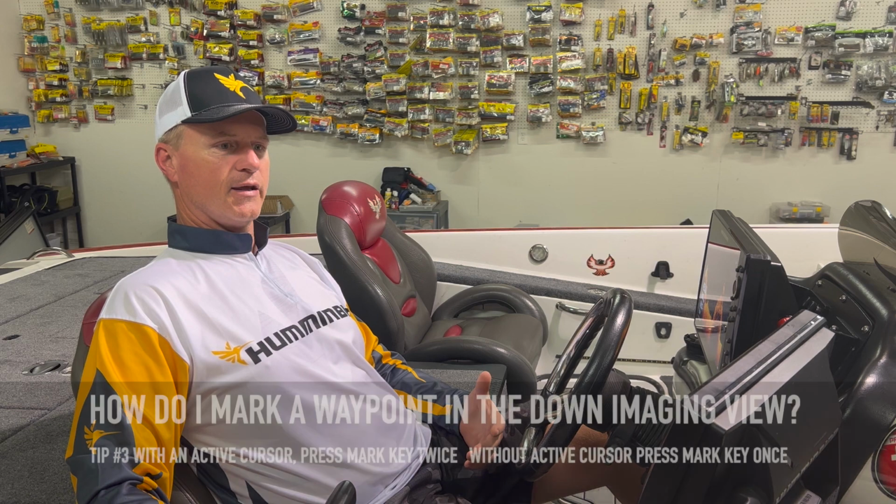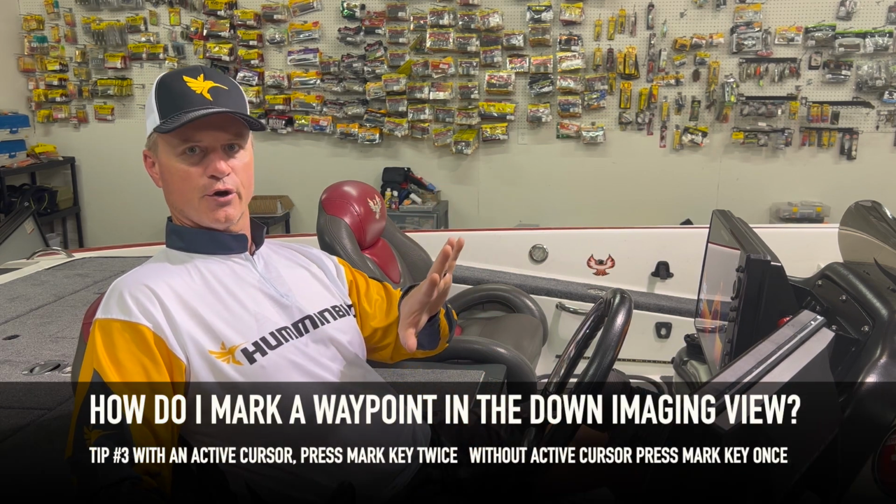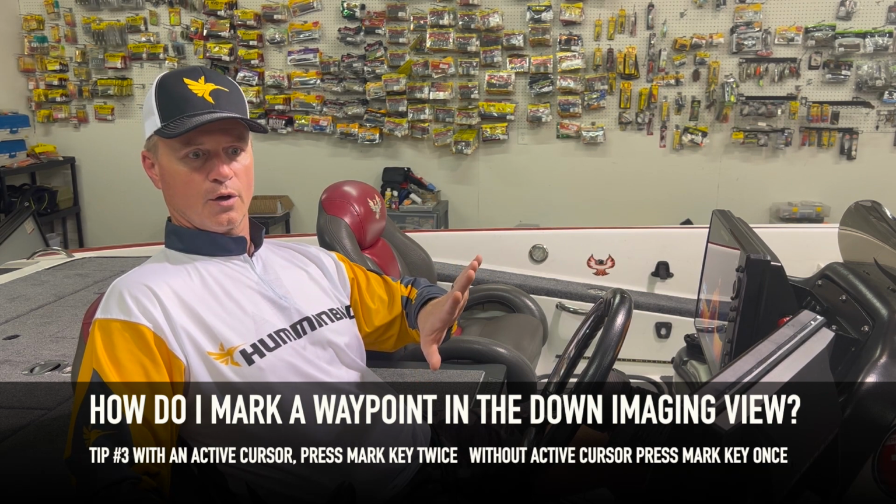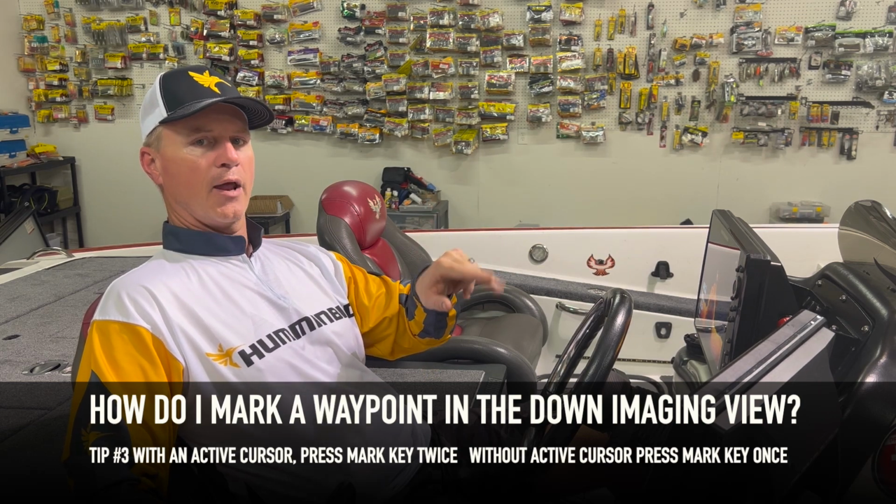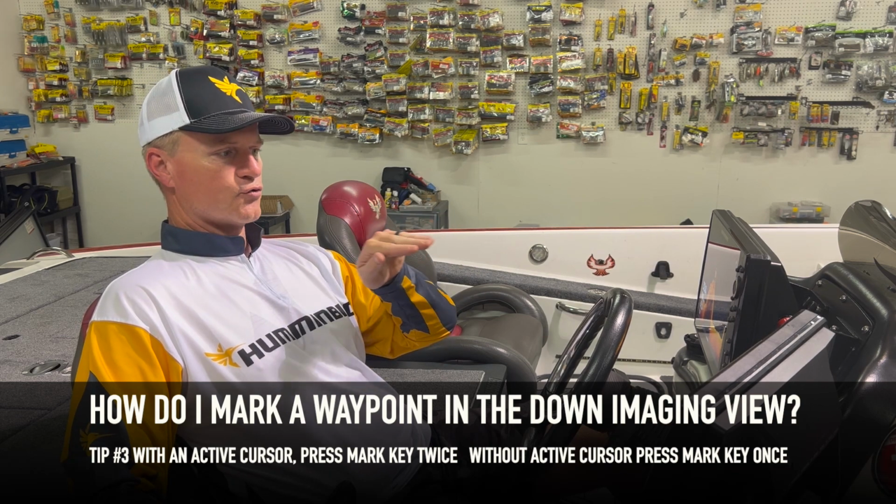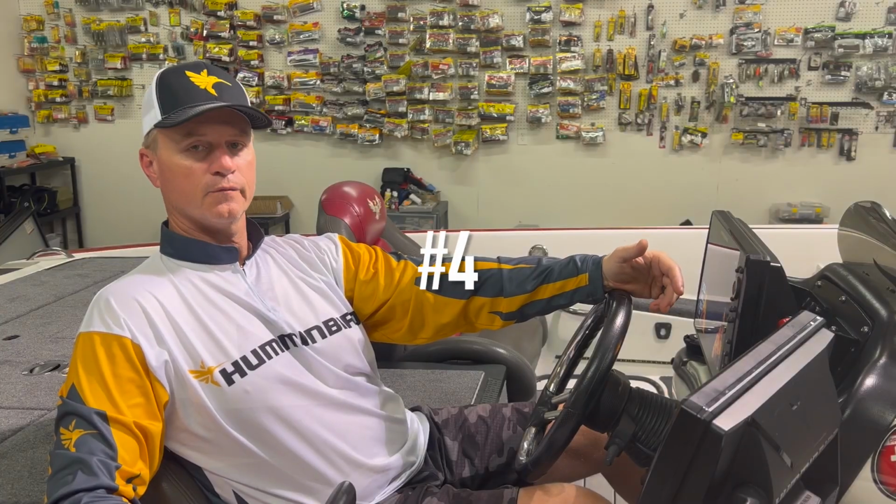So in down imaging, the main thing is take your cursor. When you activate your cursor and you move over to an object on the screen that you want to lay a waypoint on, if your cursor is activated, you'll have to push the mark button 2 times in a Helix to apply a waypoint. 1 time in a Helix if you just run over the object and you don't have your cursor activated.